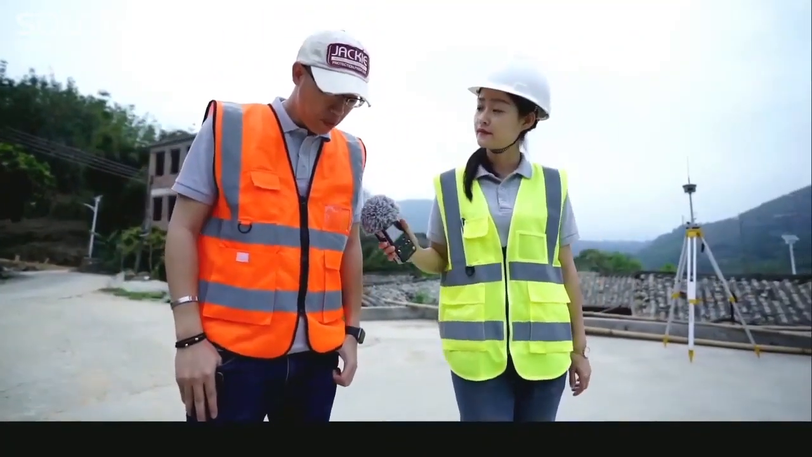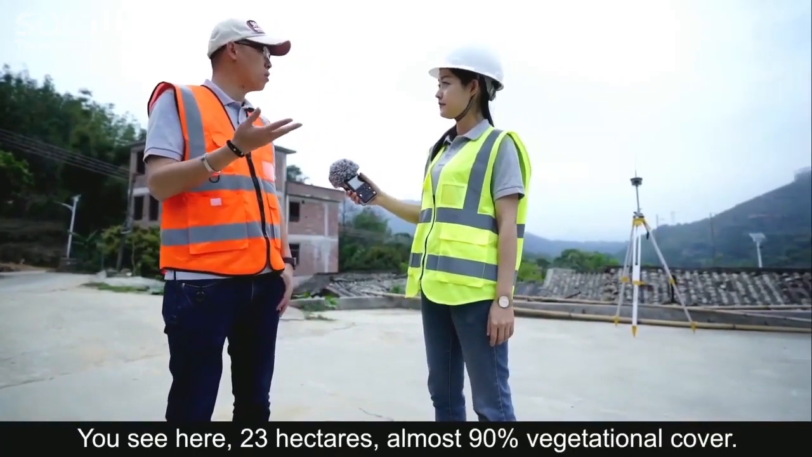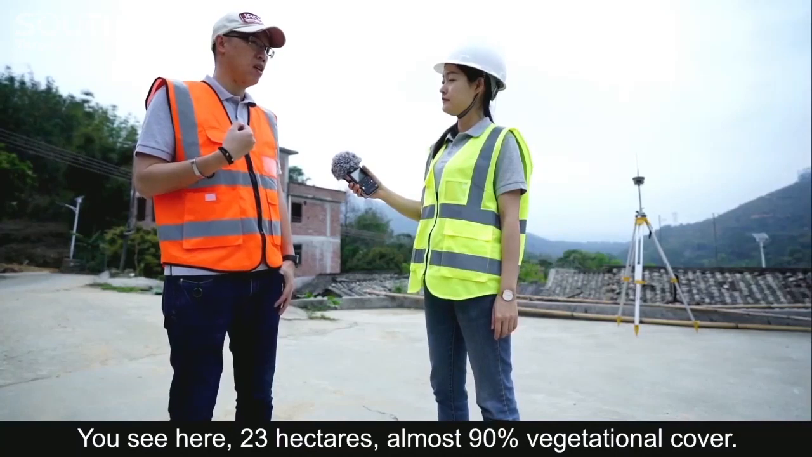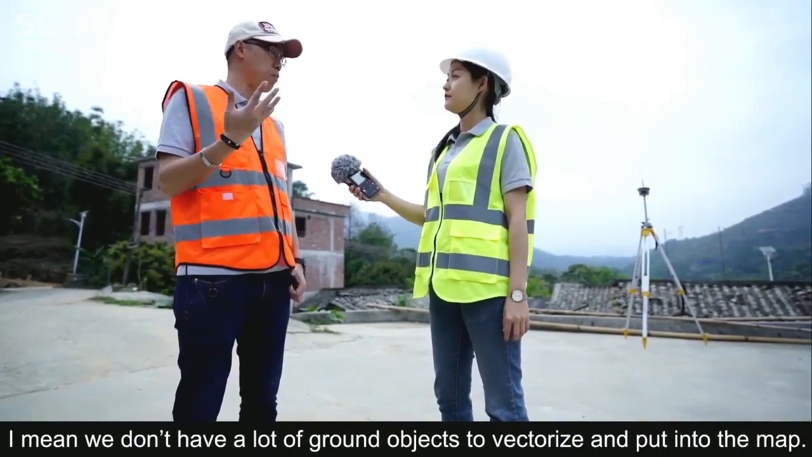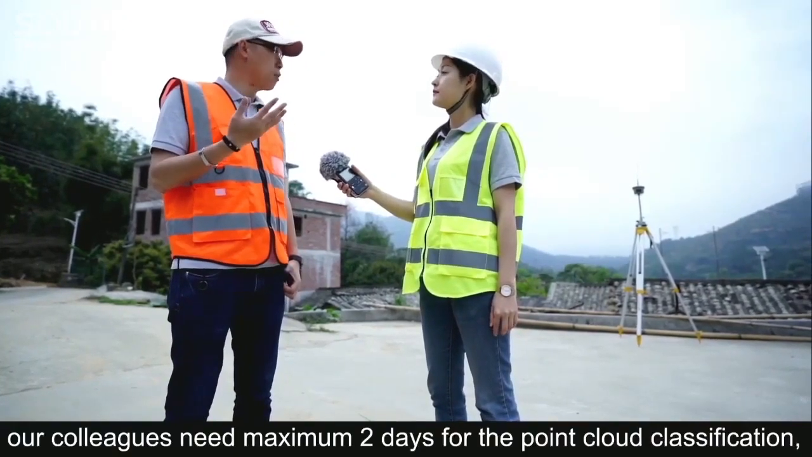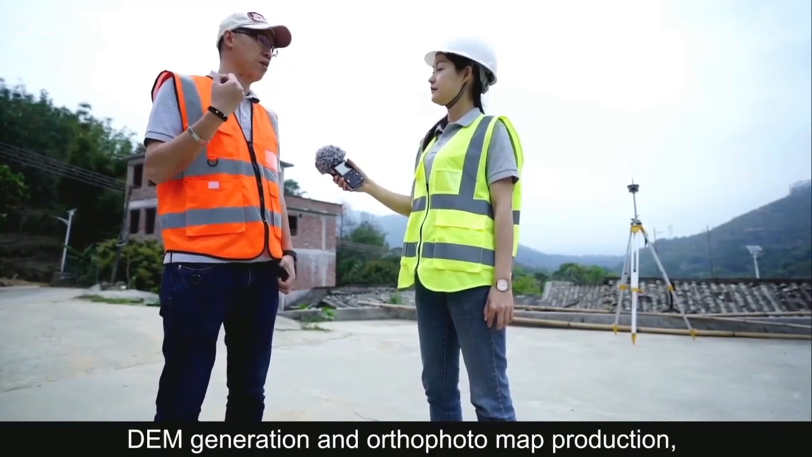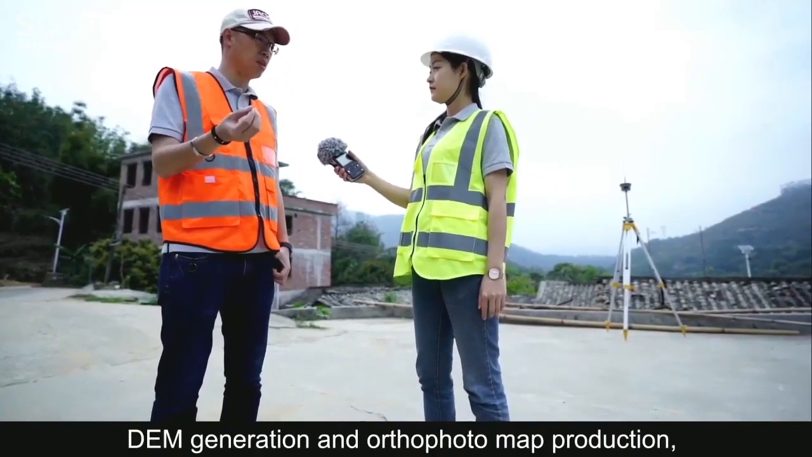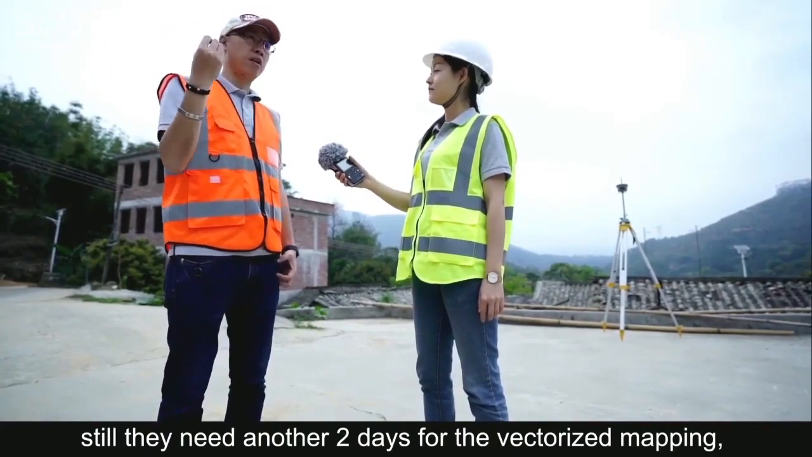They need another 2 days for the vectorized mapping. Those small size, quite a few ground features to be presented and vectorized against 1 to 500 mapping scale, let's say also 1 day here. So in total, within 4 to 5 days, we can complete all. That's bravo!